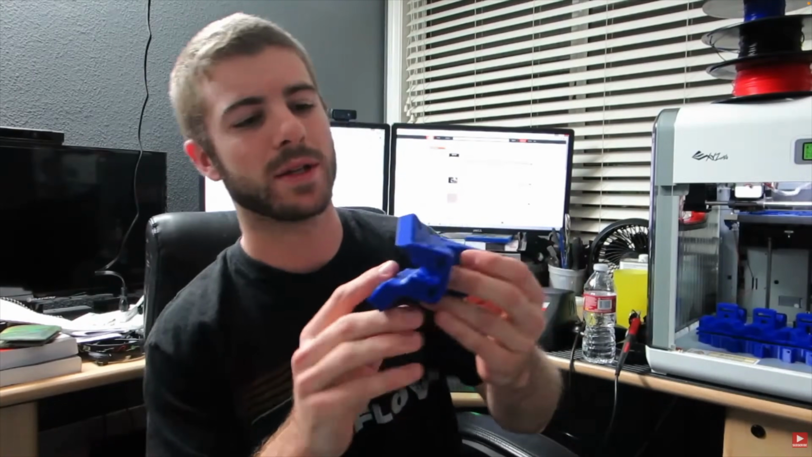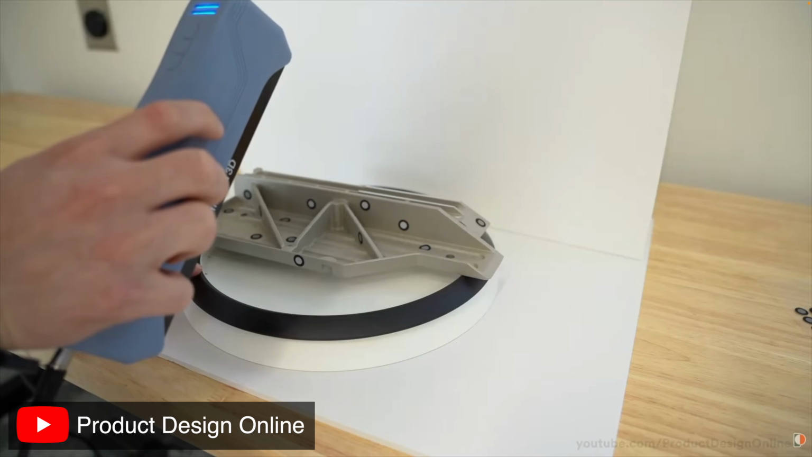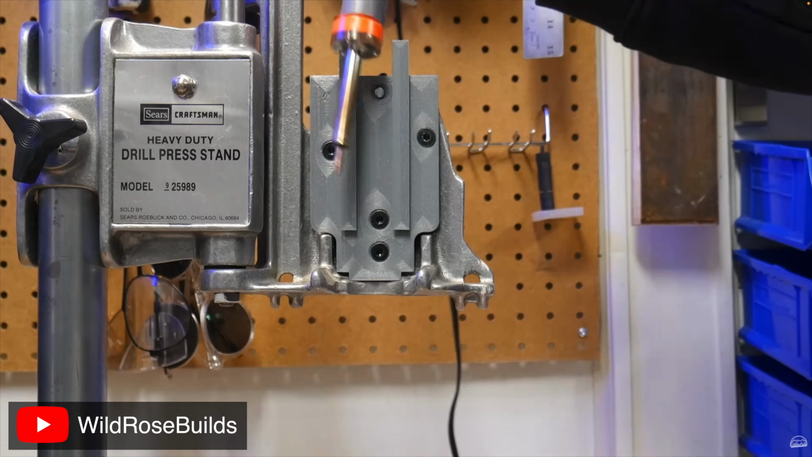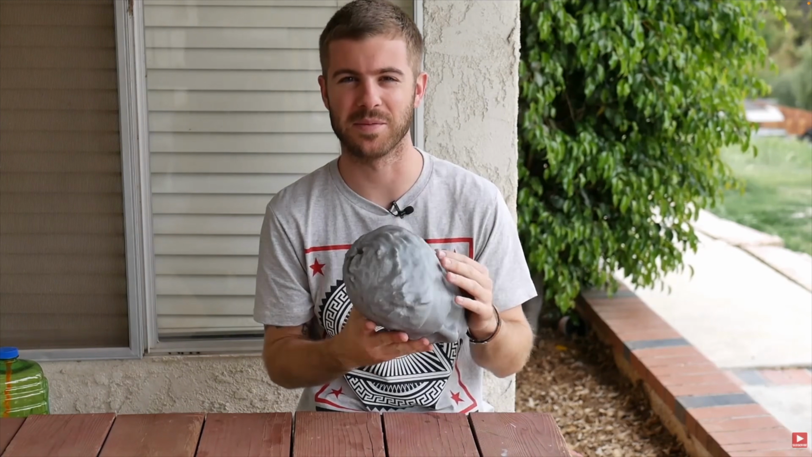I've been mildly obsessed with 3D printing for over a decade now. And for nearly just as long, I've been fascinated with the idea of 3D scanning. The idea of scanning a real-world object, modifying it, and then printing it back out just opens up so many possibilities. The problem is that every time I've tried out 3D scanning in the past, it's been pretty underwhelming.